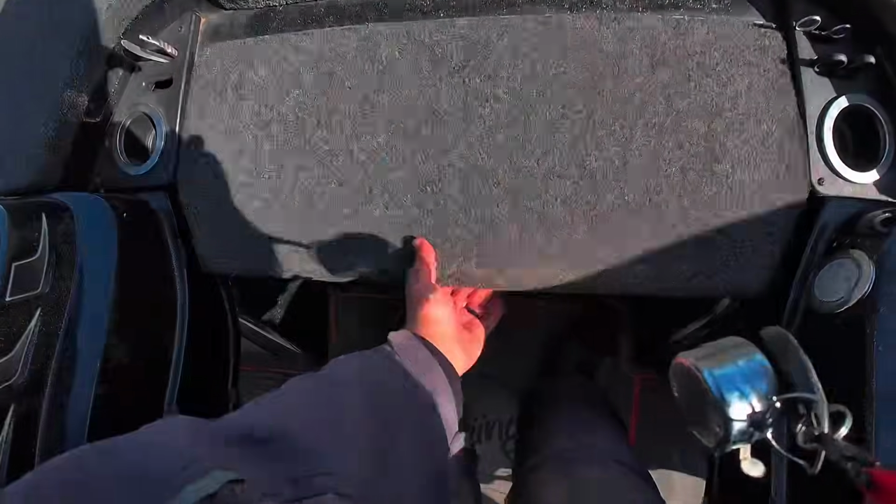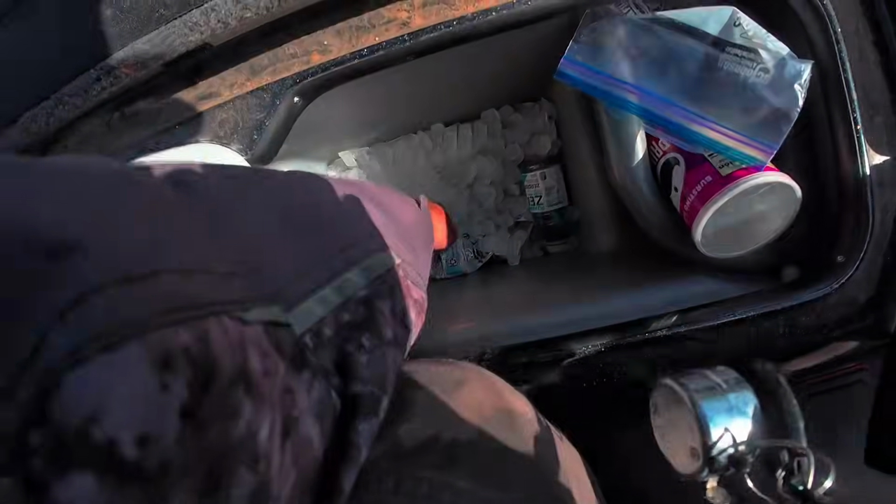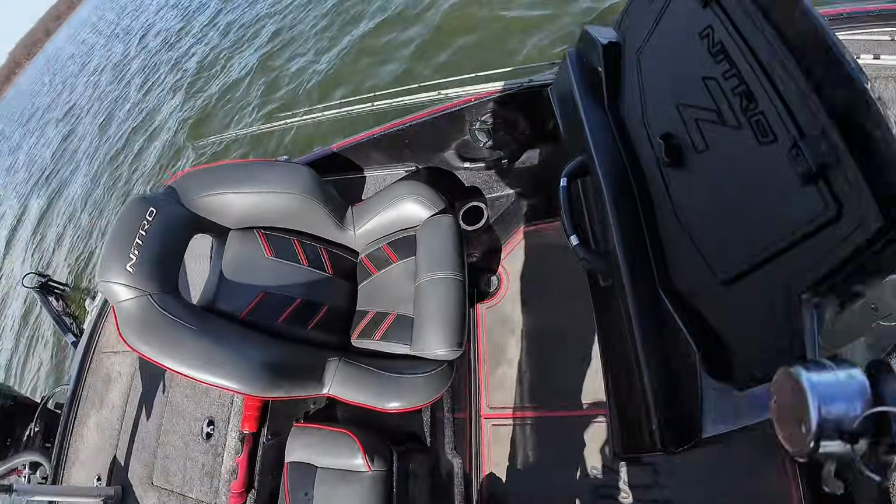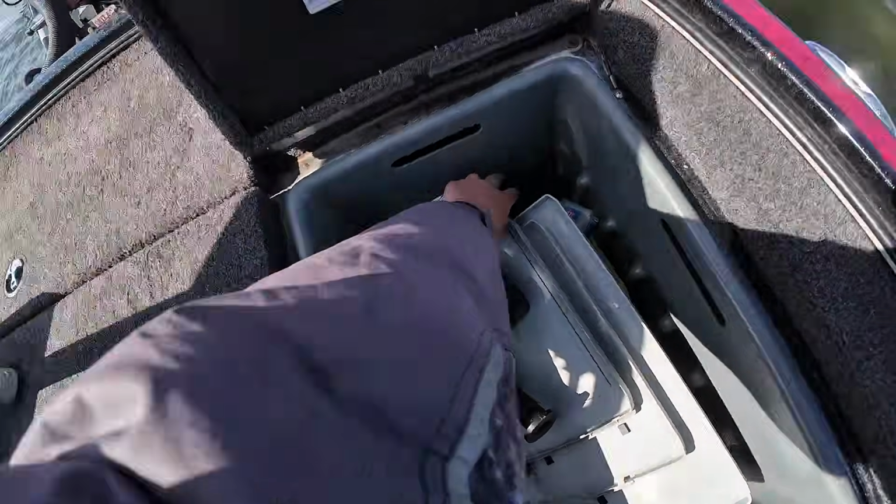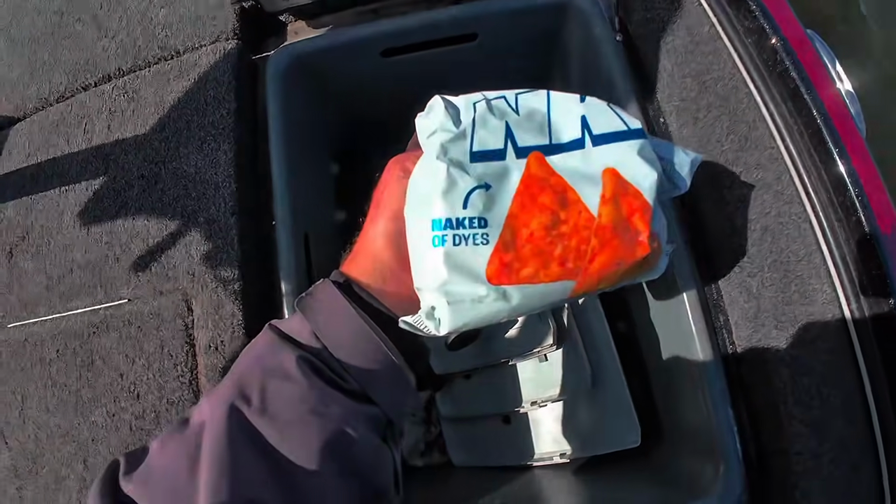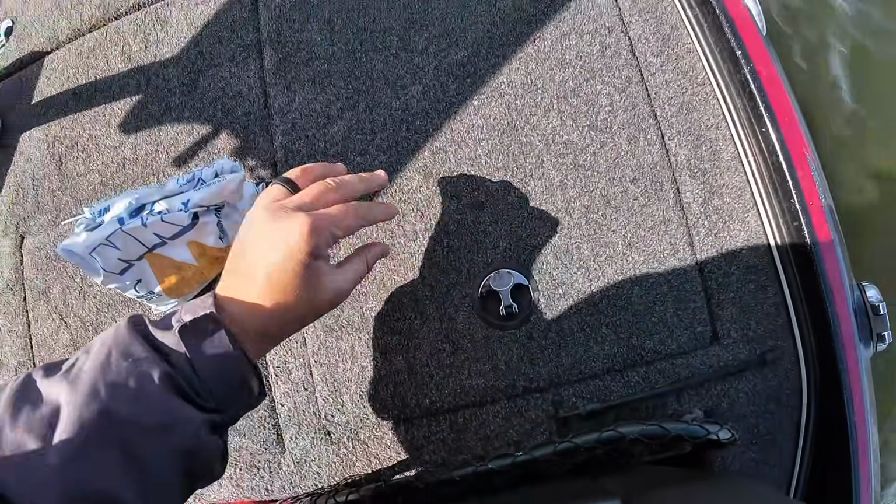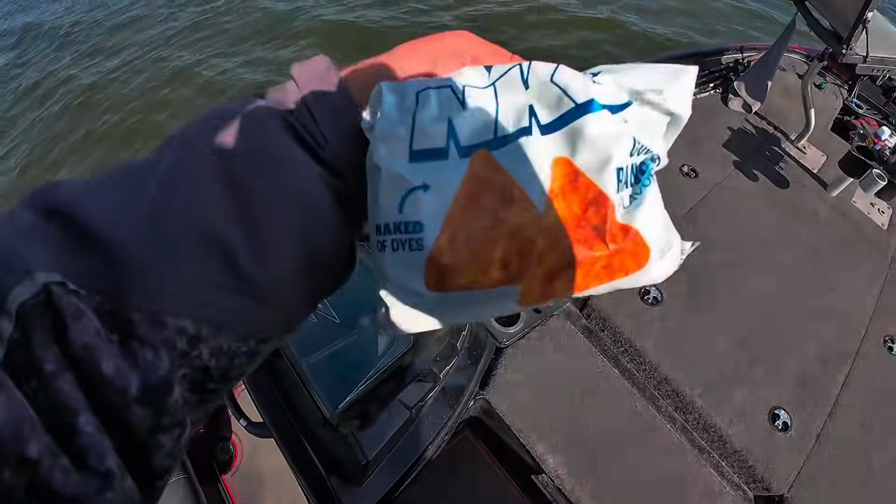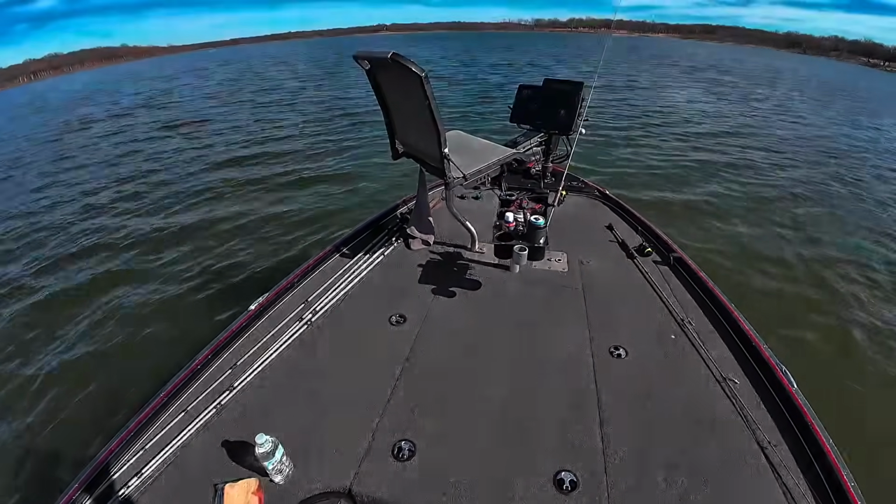I'm gonna take this opportunity to grab me a bologna sandwich and a water. And go back here, get me some chips. Right here. These are the new naked Doritos. These ones aren't too bad. I don't really care for the nacho cheese Doritos, the naked ones. They don't taste anything like the original, but these aren't too bad. So I'm gonna take a lunch break and we'll find some more.